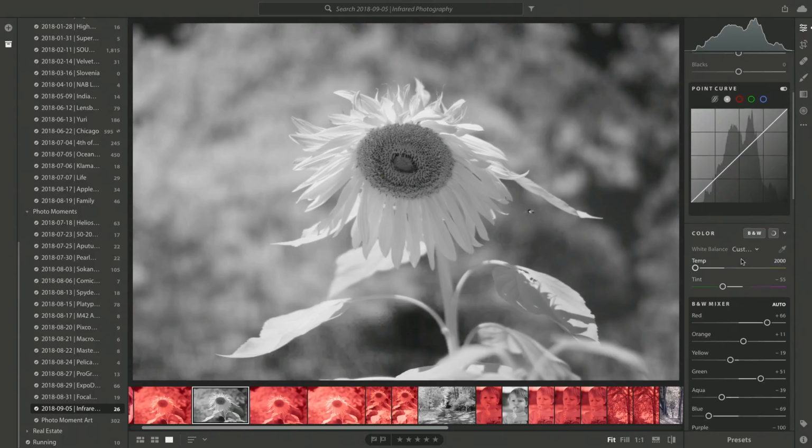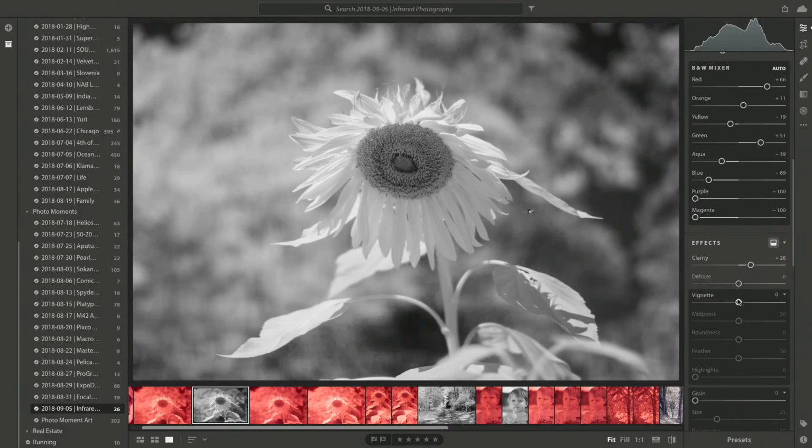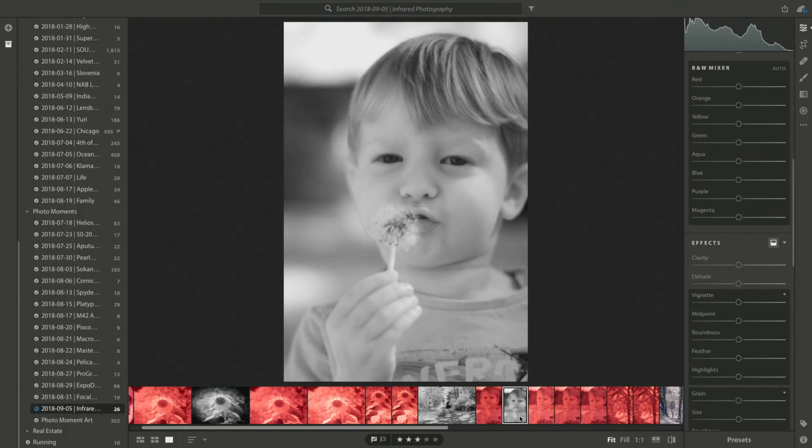We can go in and do something like, let's add a little bit of clarity to this, maybe a little vignetting on here is going to look pretty sweet. And there's that backup thumbnail photo that I had. So kind of cool, right? That's kind of cool to play. I love the brightness of the flower here, how it's just so much popping on there.